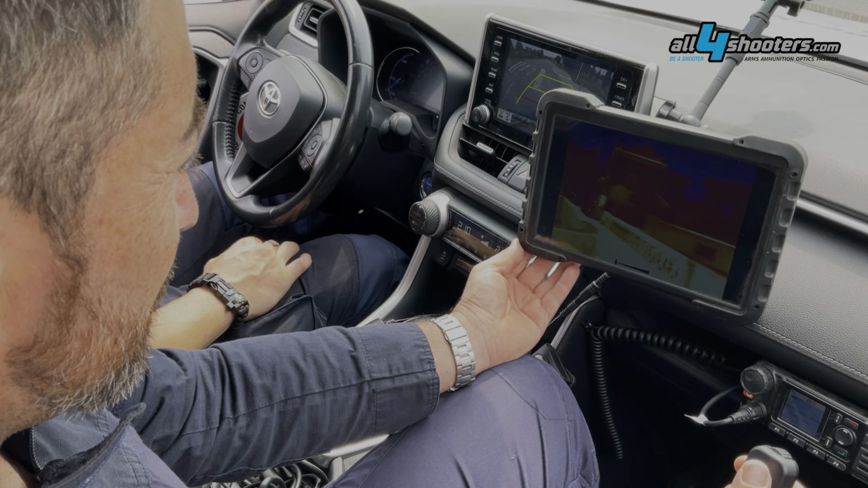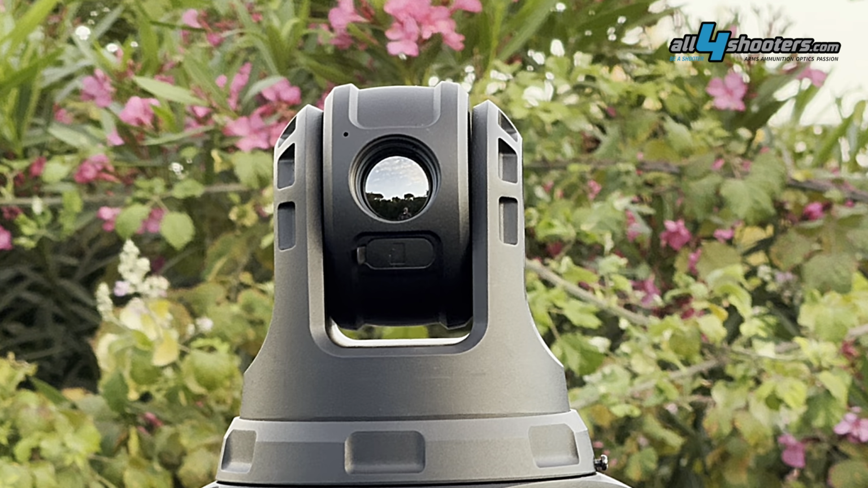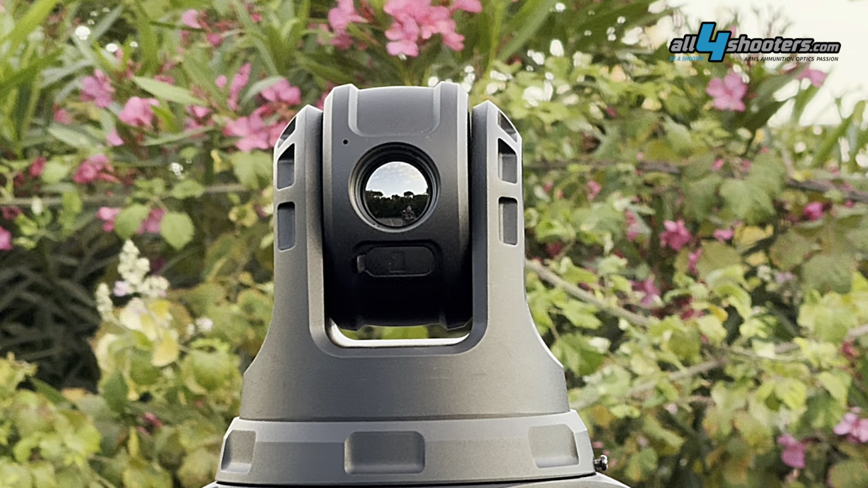The head itself, built of tough aluminum alloy, is IP66 rated, and the Defiance PTZ addresses critical covert observation topics such as perimeter security, law enforcement patrol and surveillance, search and rescue, environmental control, game management, fire prevention, as I said, and much more.